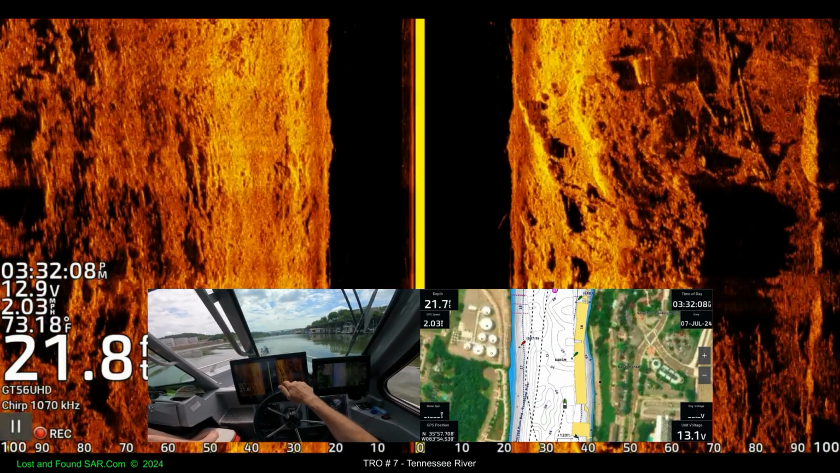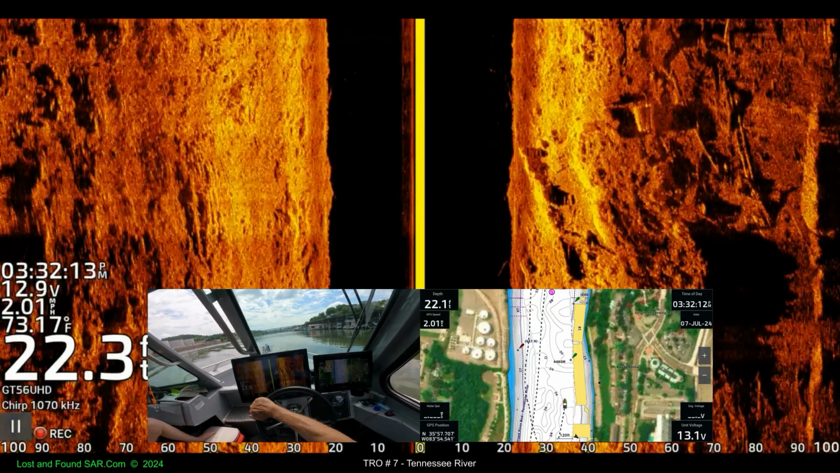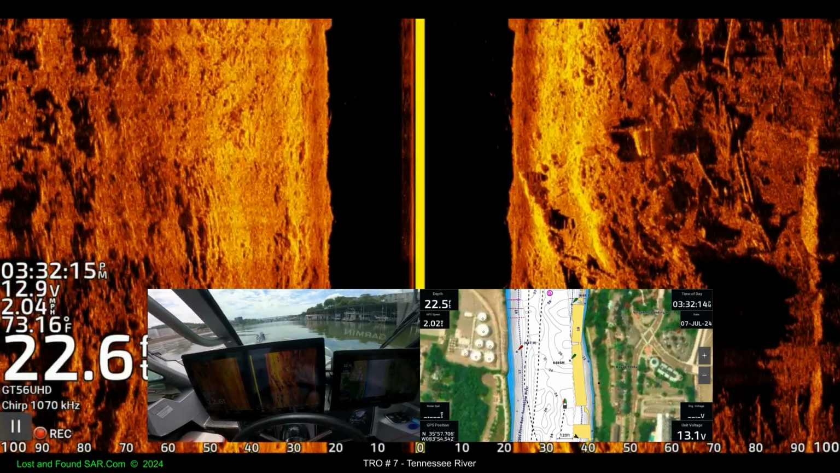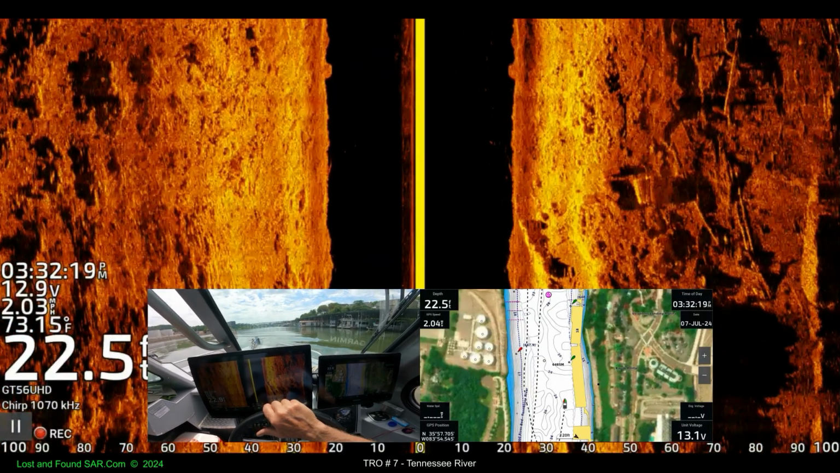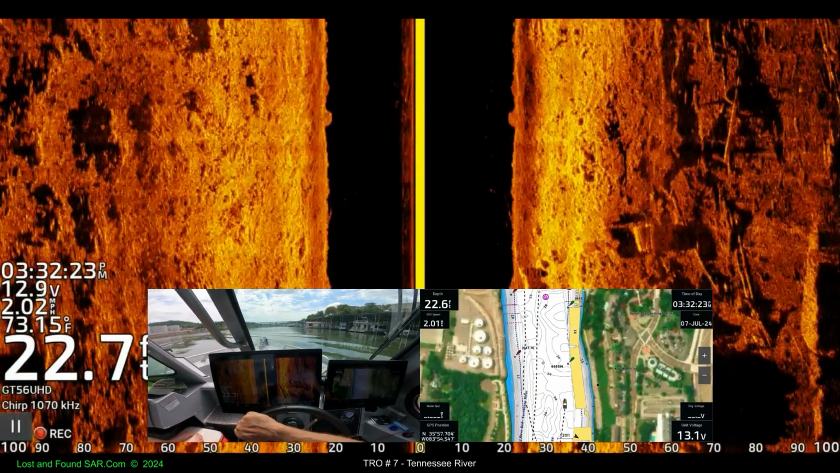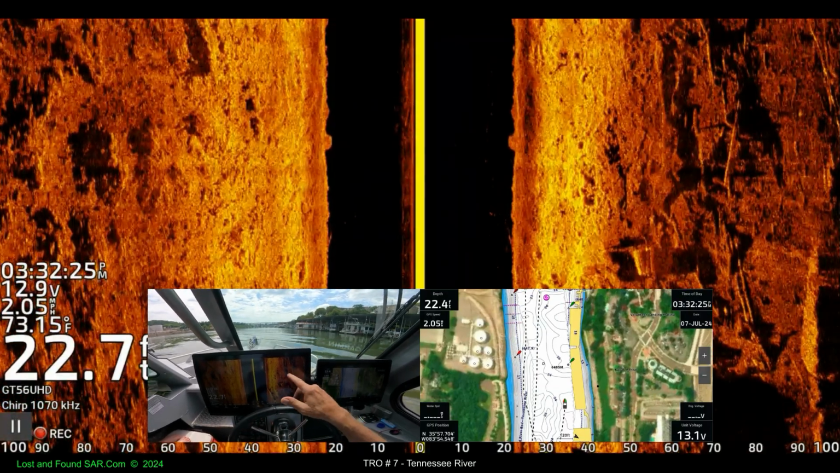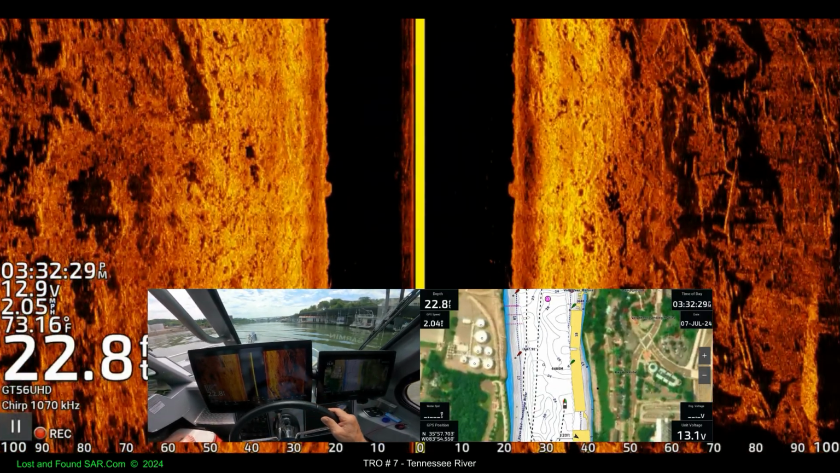Look at the crap in this water. There's a big something right there. There is crap everywhere. Pipes. They are along the marina here. Yeah, those are just random pipes laying around. Probably. I don't know.